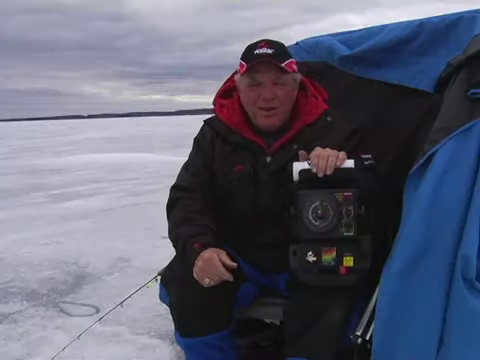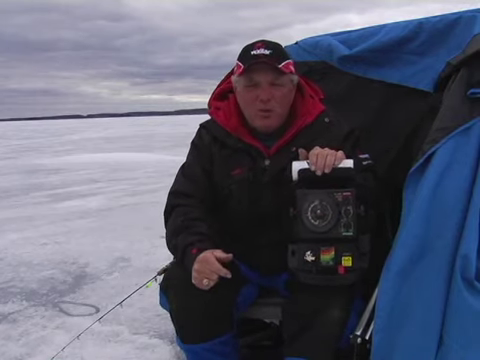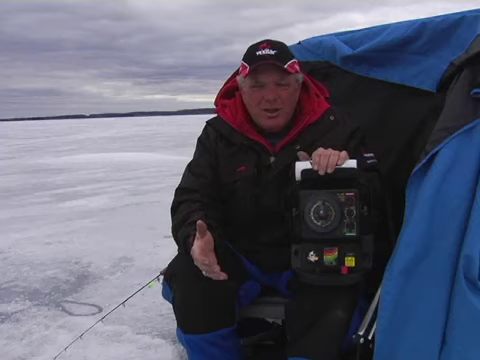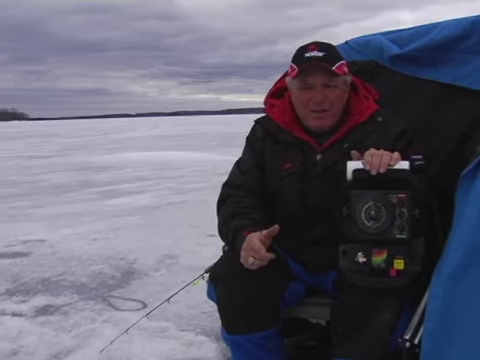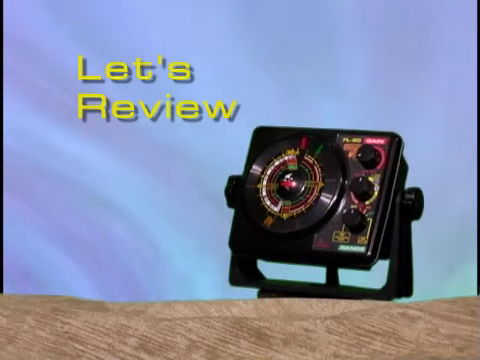Well, there you have it. You are now ready to master the 3 control knobs on your Vexilar FL20. With this knowledge, you will be able to effectively fish almost any situation. Well, it's time for me to stop talking and actually start fishing. But first, I want to again review the 5 steps to set up my Vexilar each day one more time.